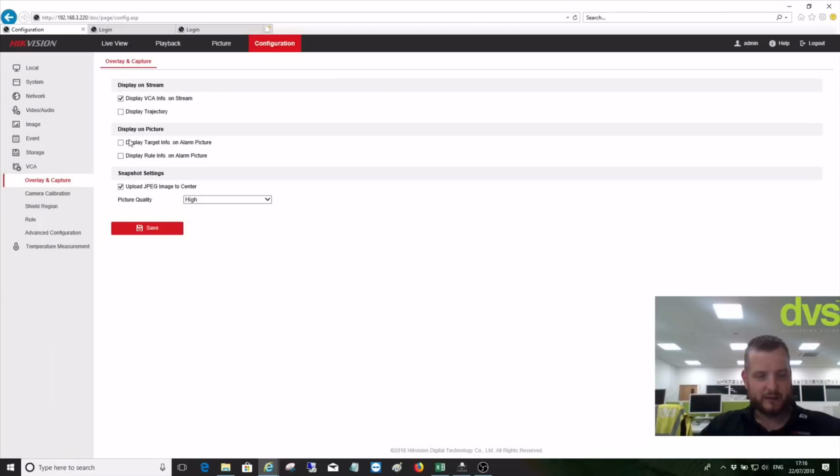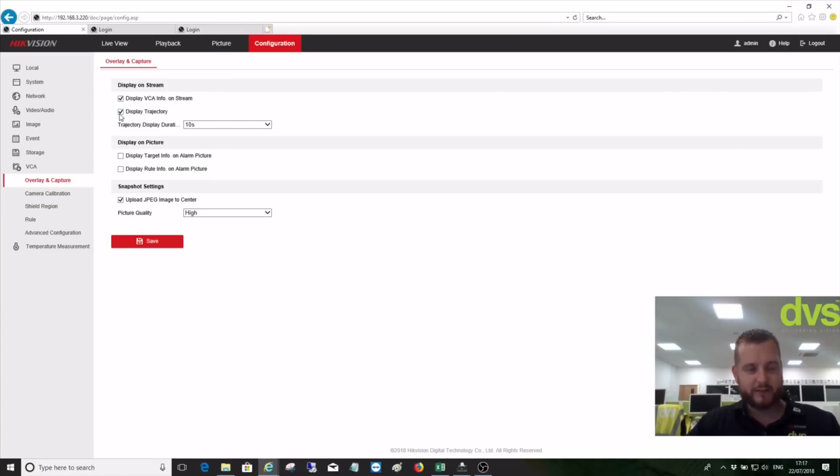And your VCA. So the VCA is where you set up the video content analysis, so your analytics. So we're going to display VCA info on stream, yes. Display trajectory, that's the tracer line I was just on about with the different colours. And trajectory, we'll leave it at 20 seconds, so how long that is visible on the scene. So 20 seconds, yeah, save that. Display target info on alarm picture, display rule info on alarm picture, yes, and save that. And then the snapshot settings if you're using that.